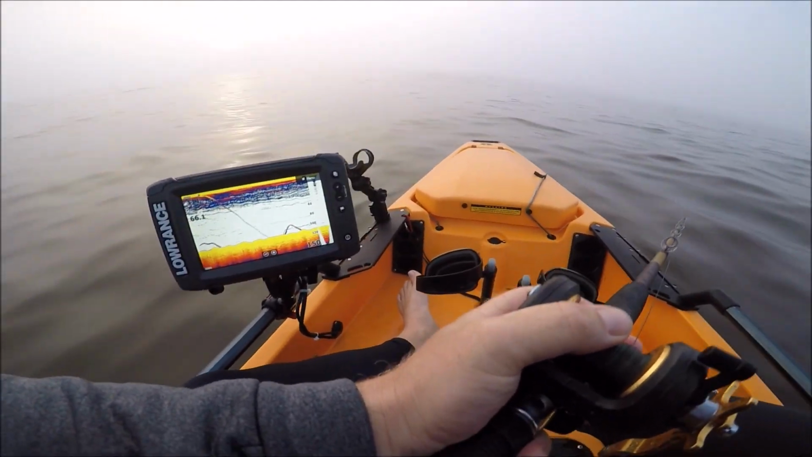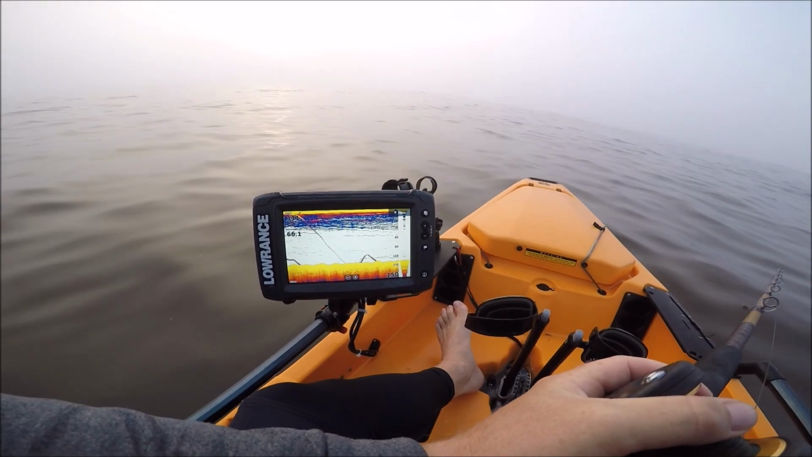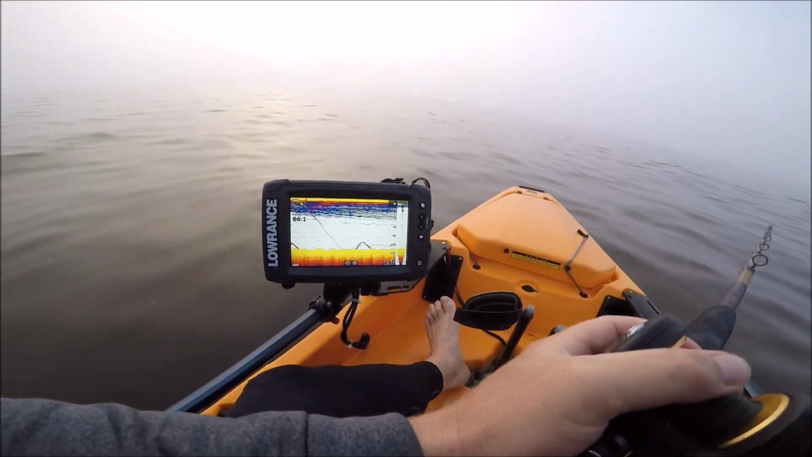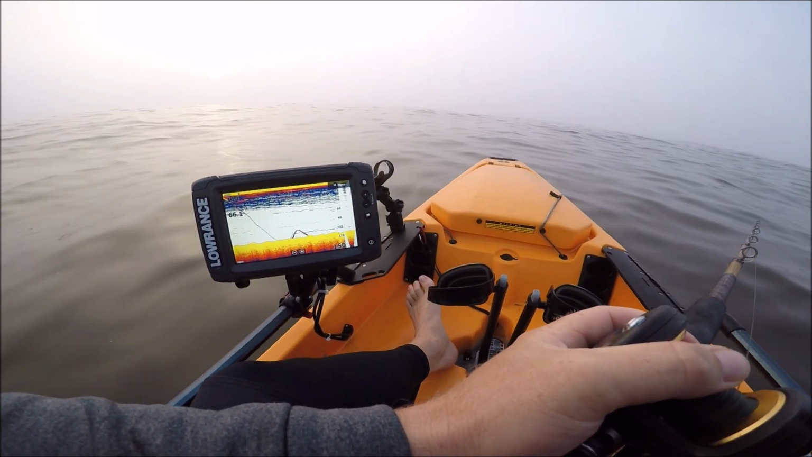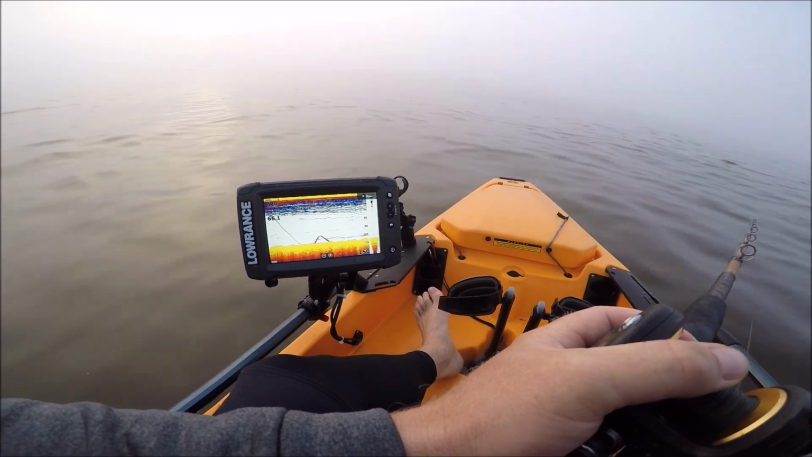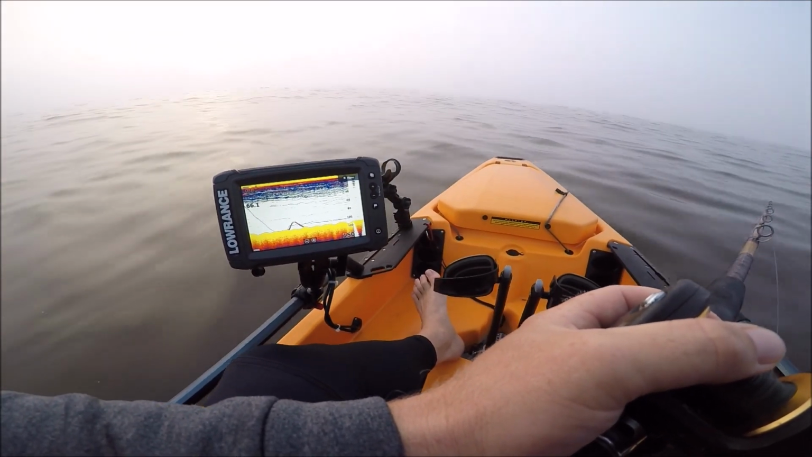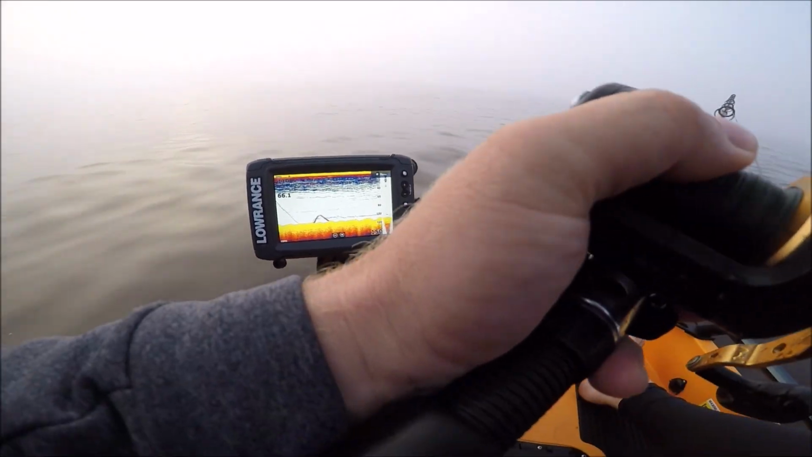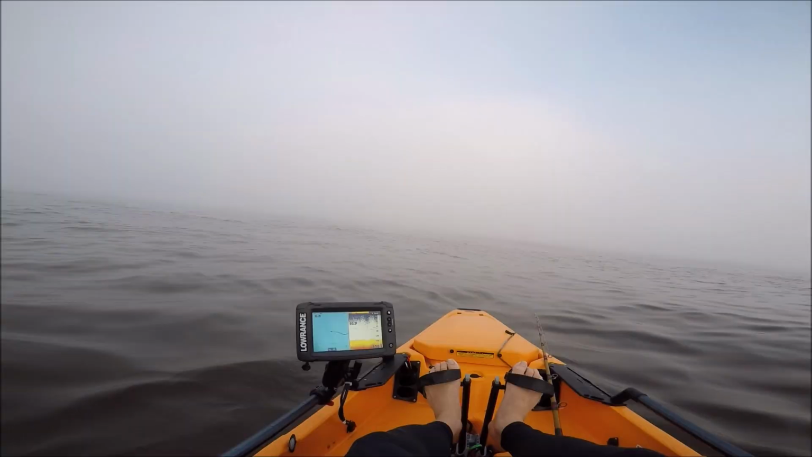Guys, I got a mark right on my jig. I don't know if you can see it. Big old arch on the bottom, checking out my jig. Could be a mammal, or it could be a big donkey. Can't tell definitively. But if I have a sea lion pop up next to me here in the next 20 seconds, I'll know that probably was not a fish and that it was a mammal, but it's a damn good looking mark.